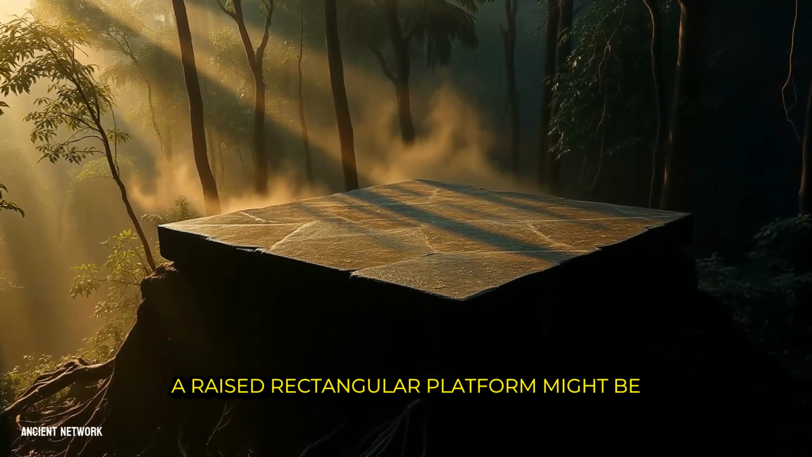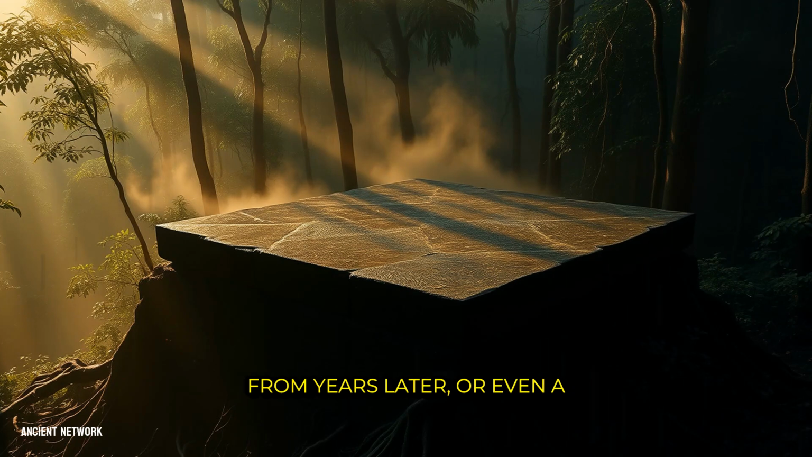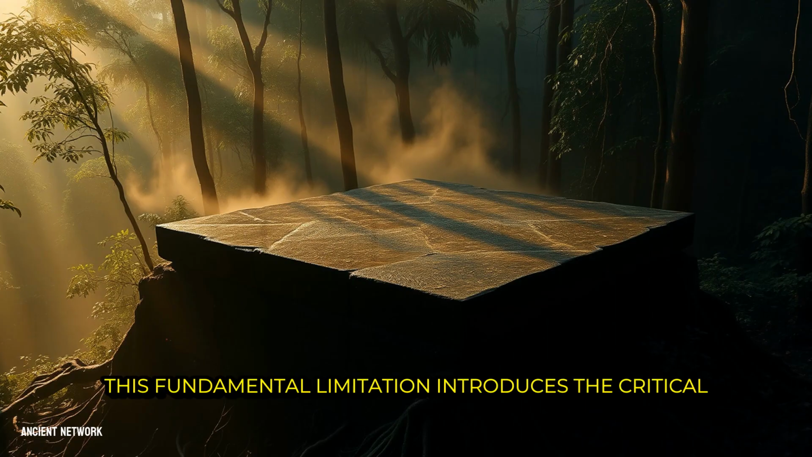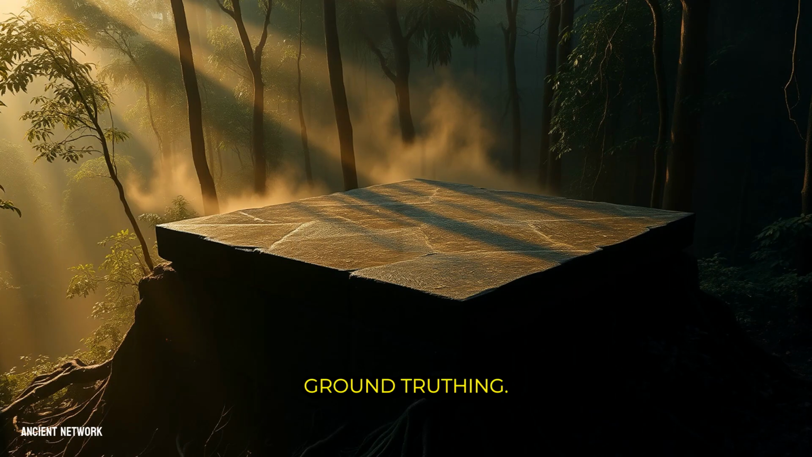A raised rectangular platform might be the foundation of a noble's house from 800 years ago, a communal granary from 500 years later, or even a soil deposit from 20th century farming. The laser pulse cannot tell us what lies beneath that surface shape or when it was built. This fundamental limitation introduces the critical, irreplaceable next step, a process called ground truthing.